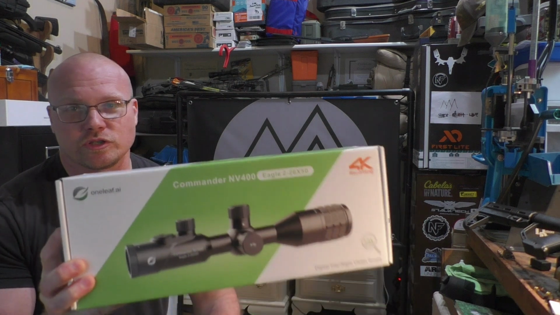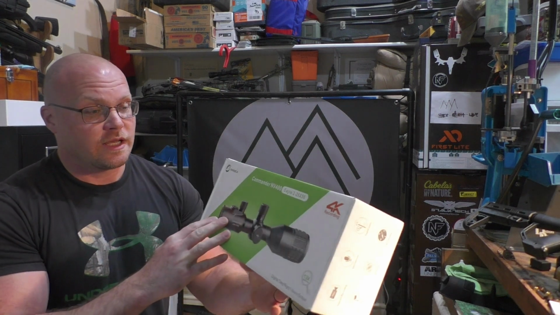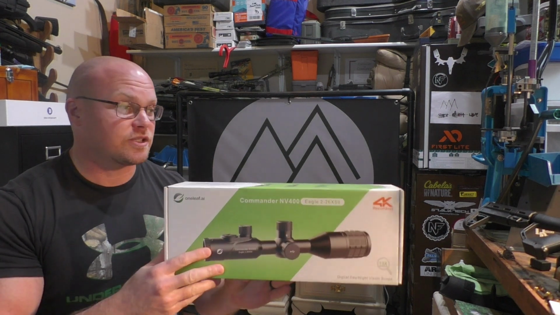This is one solid unit, and it's actually not just a day-night IR recorder. You can also attach a rangefinder to it if you want to. It has the option to buy their rangefinder that attaches to the side of it.